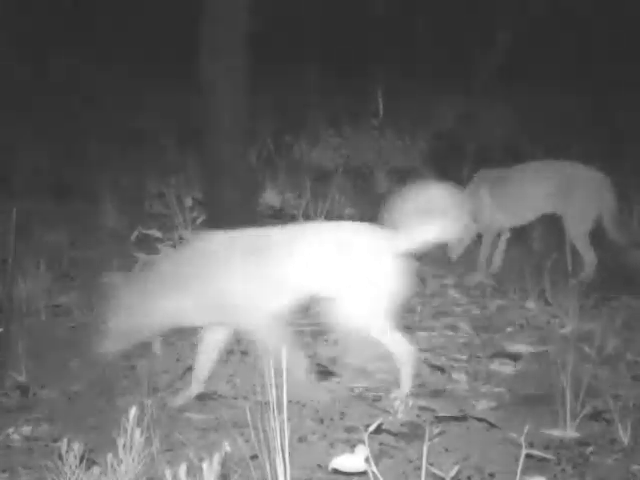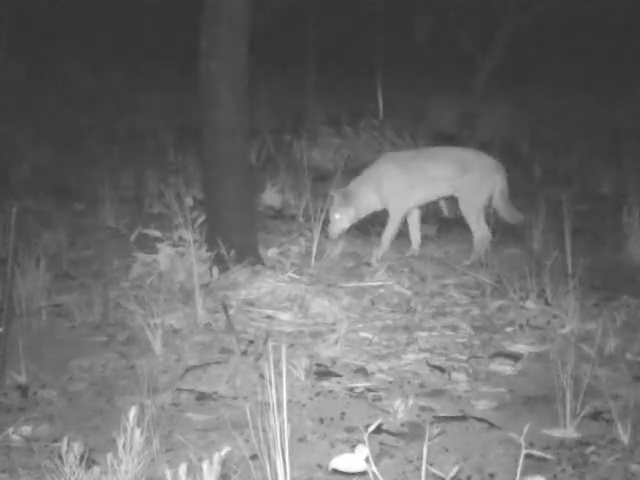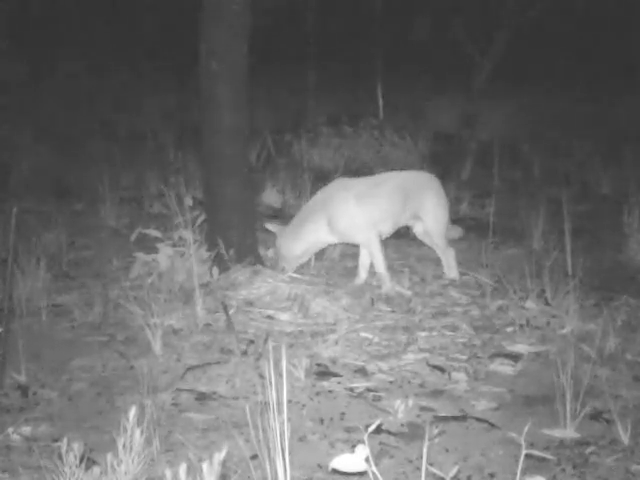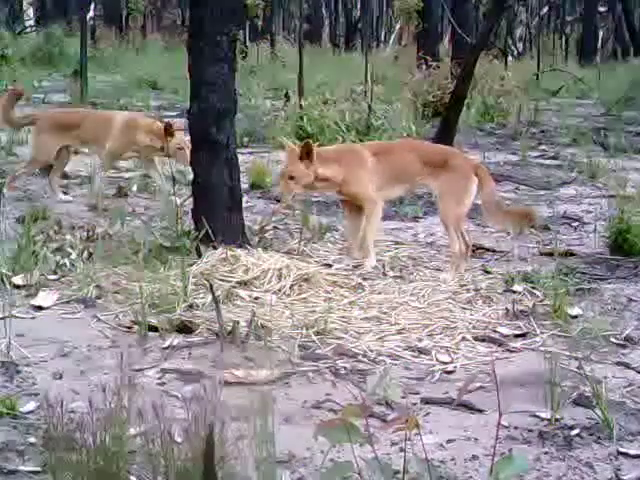You can see the place is well burnt out. A lot of the wildlife seems to have either moved out of the area or died in the fire, which is a real shame. And next we've got coming up a bit of a daylight clip of the dingoes.